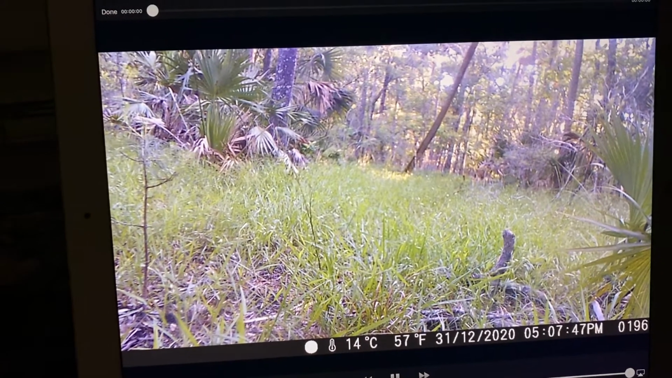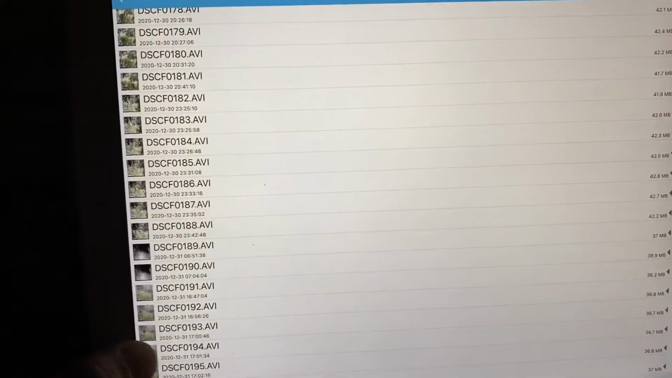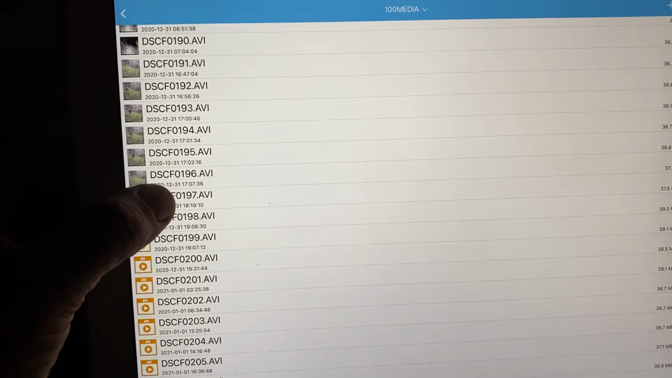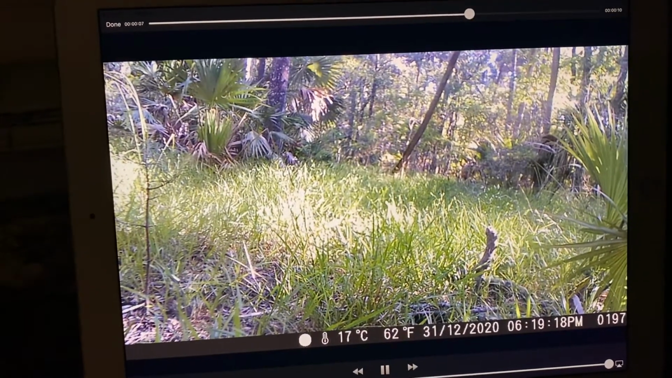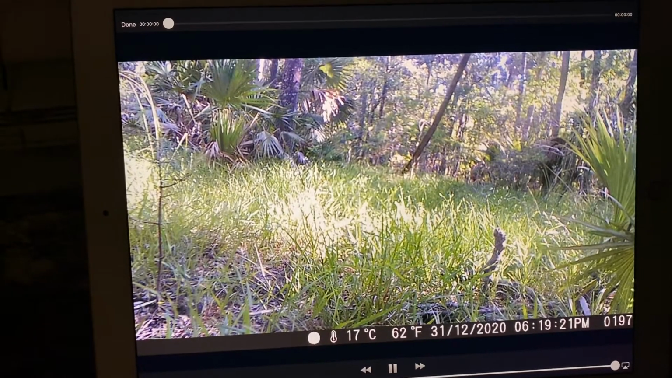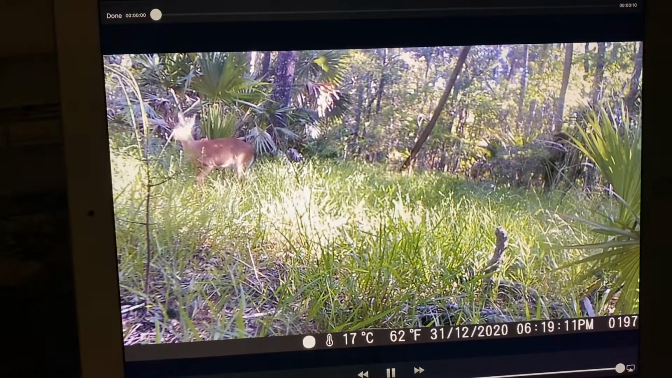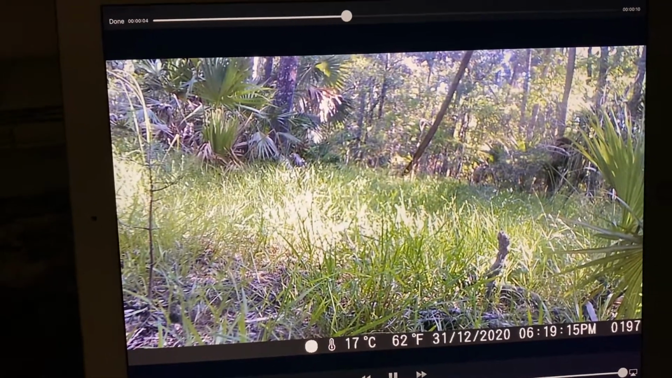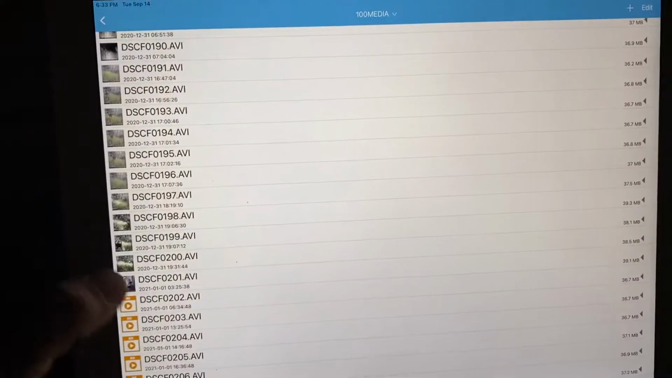I probably should have these in 15-second segments instead of 10. I'm not going to be very happy if something comes after and it gets cut off. Oh, what was that? Is that a doe or a rabbit? I don't know if we can do that again. I don't think you can watch it twice. Yeah, it's a doe. Repeat. 98.